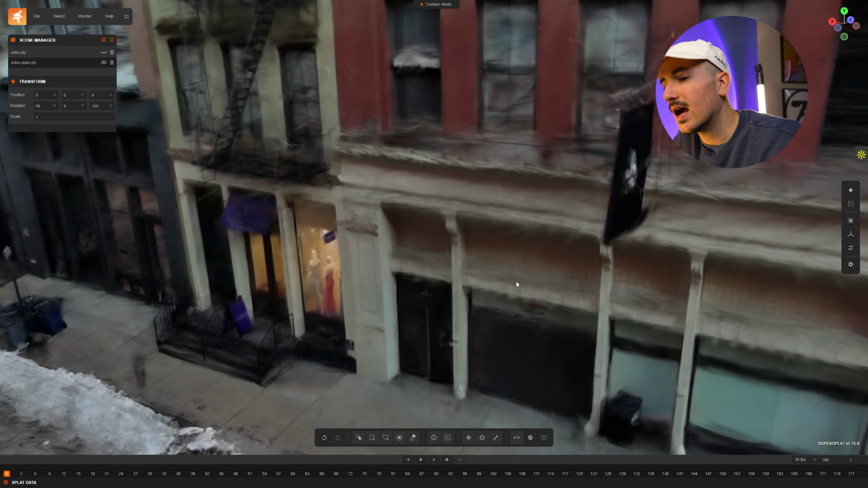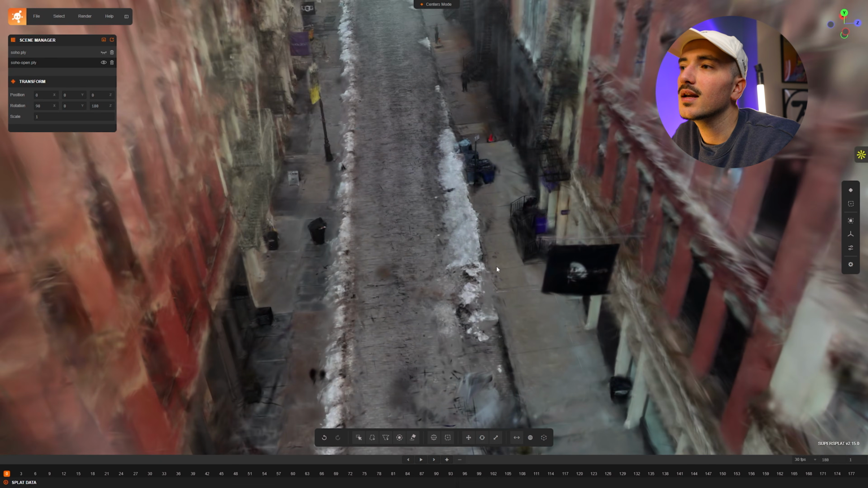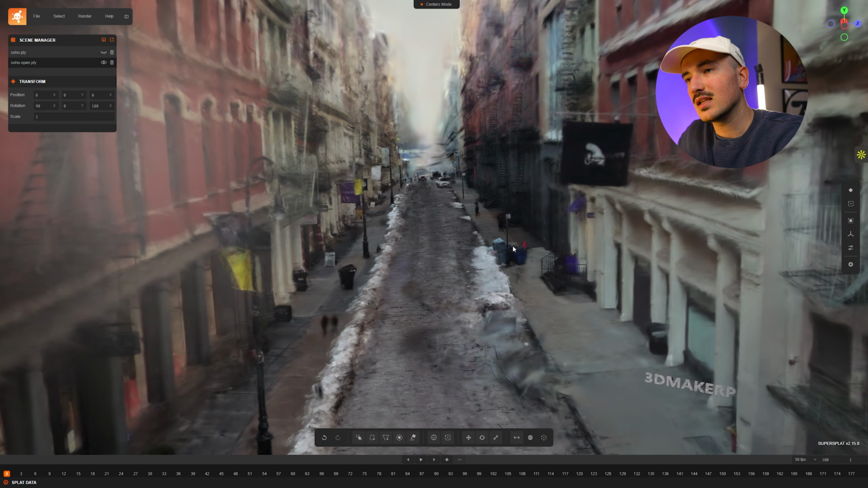That being said, I don't think just using the standalone scanner is recommended for Gaussian splats, even though it does support it. I think you're better off getting the add-on with the 360 camera, because then you get full 360 coverage of points as well as color data, and that gives you a better Gaussian splat result.